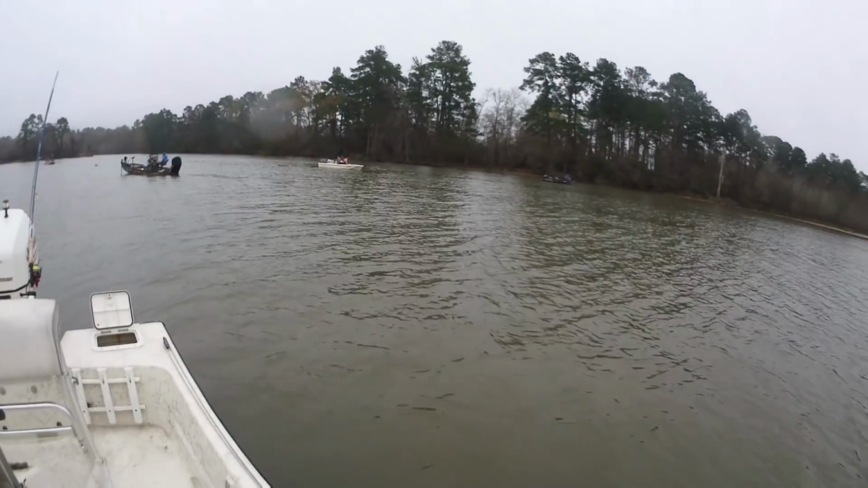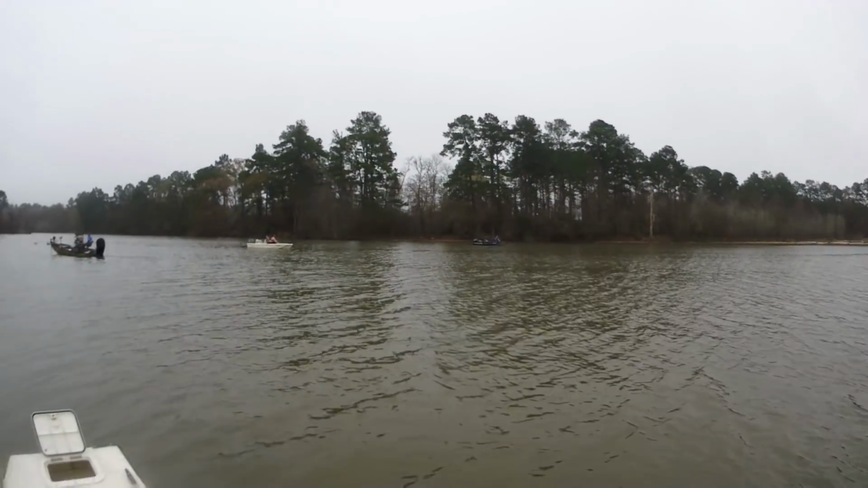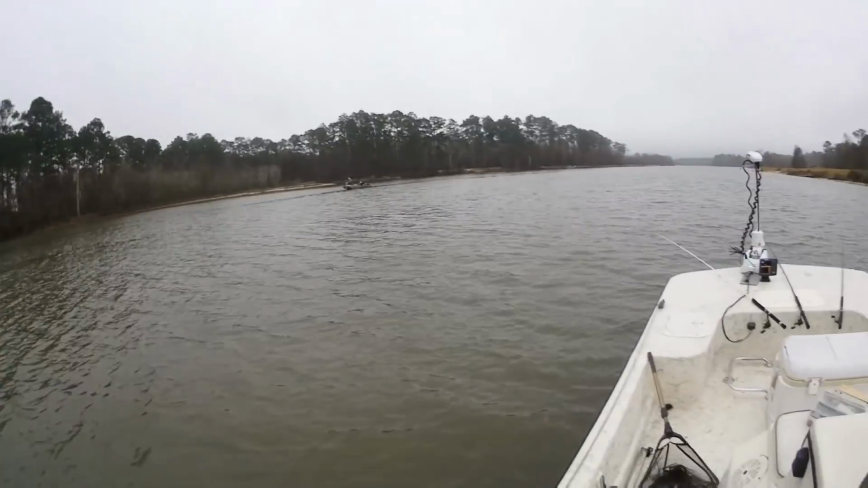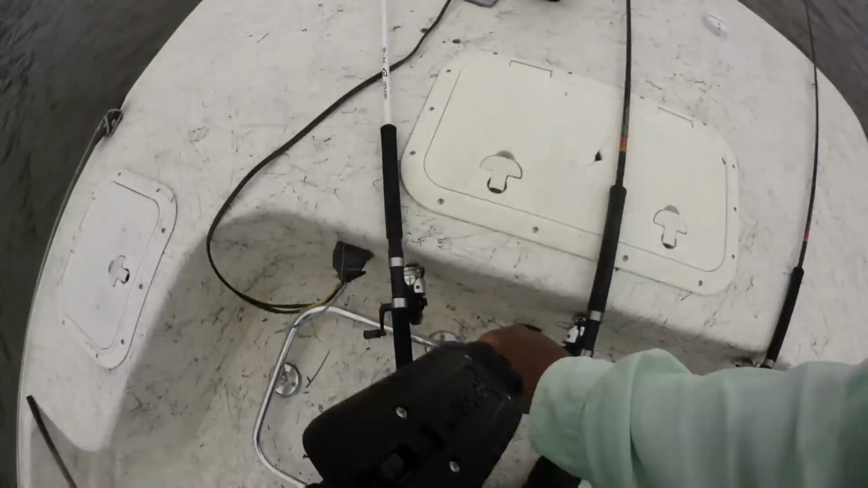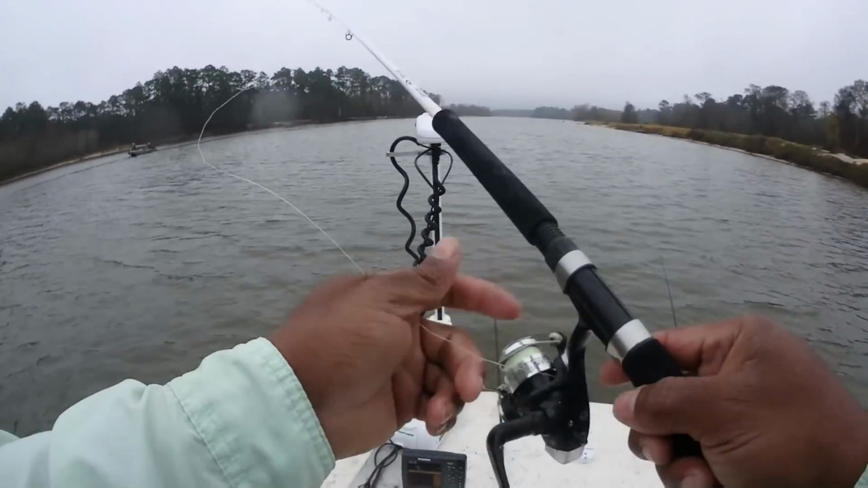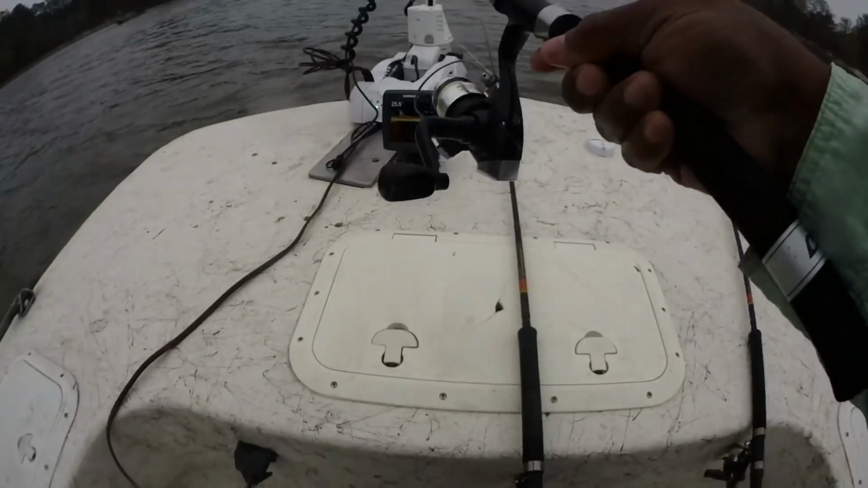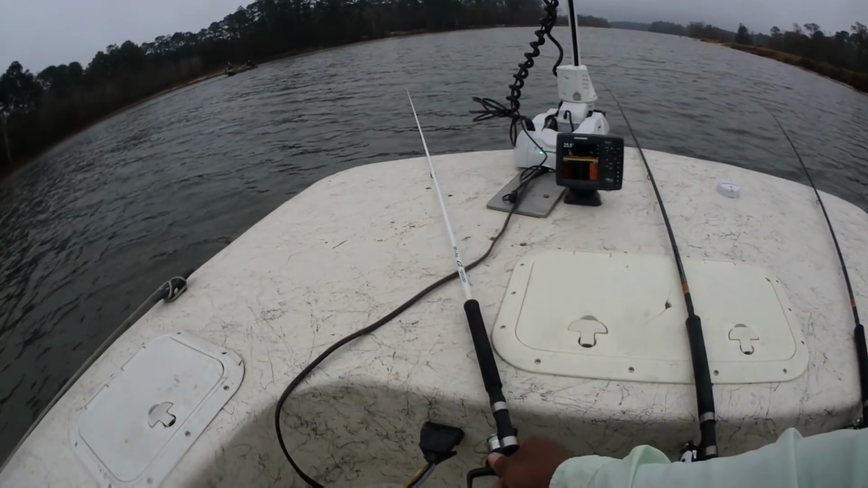And as I've said, guys, this is a very popular area. You see the crowd is coming. And as you've seen on the 2D when I first got here, there's a good amount of fish here. So even though there have been probably thousands of fish taken from this area, there's still plenty of fish here.